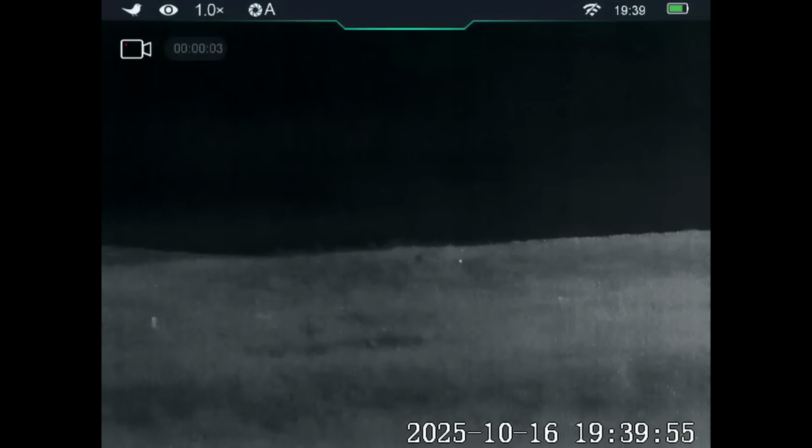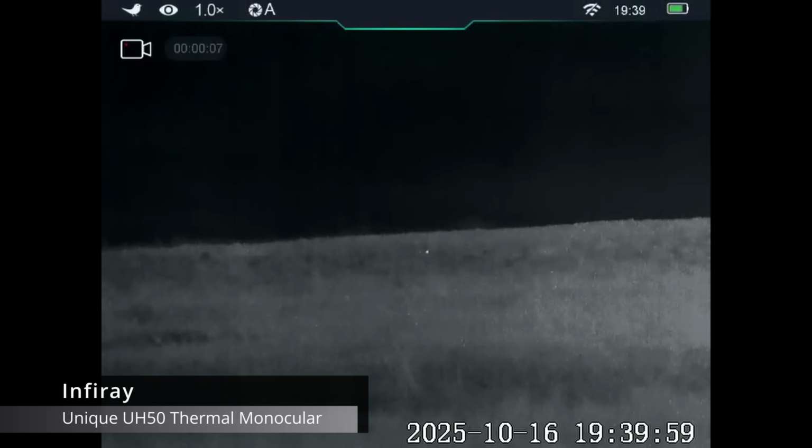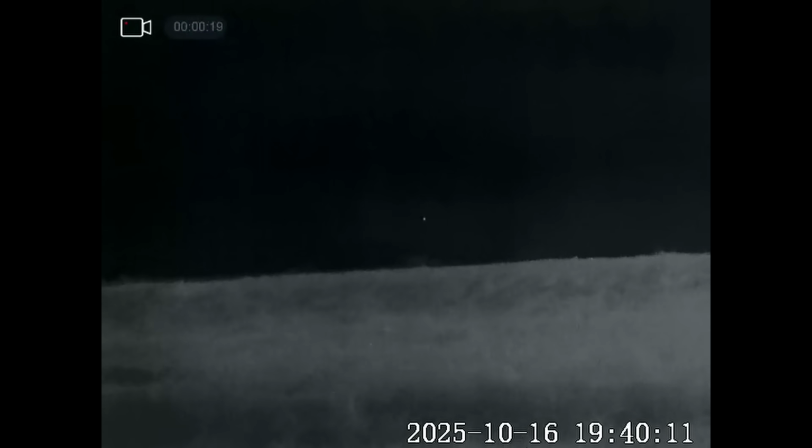Right, we've got our first bat of the night. Interesting fact, they actually mate between September and October, and then the female gives birth the following summer. Yeah, there's one or two kicking around now.